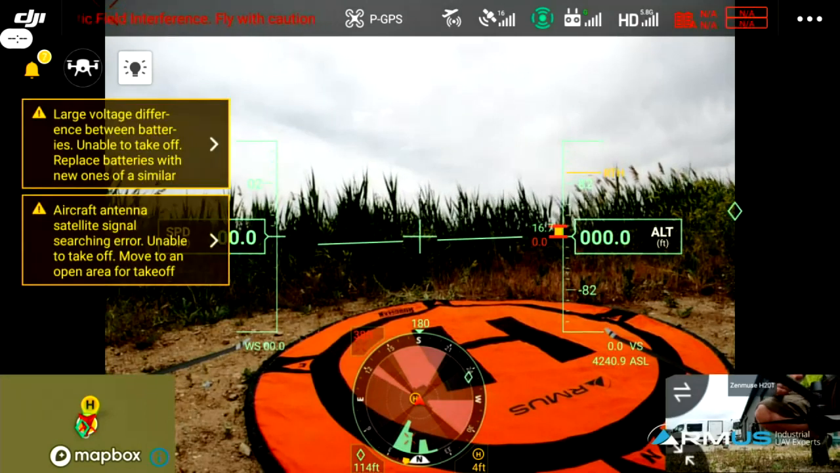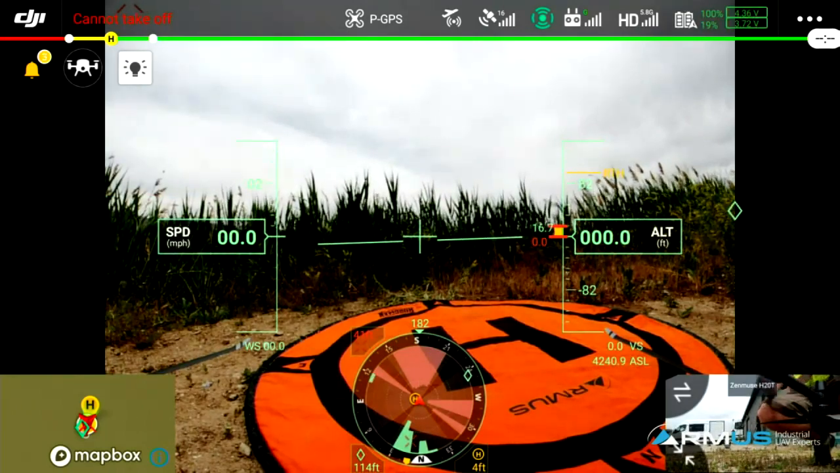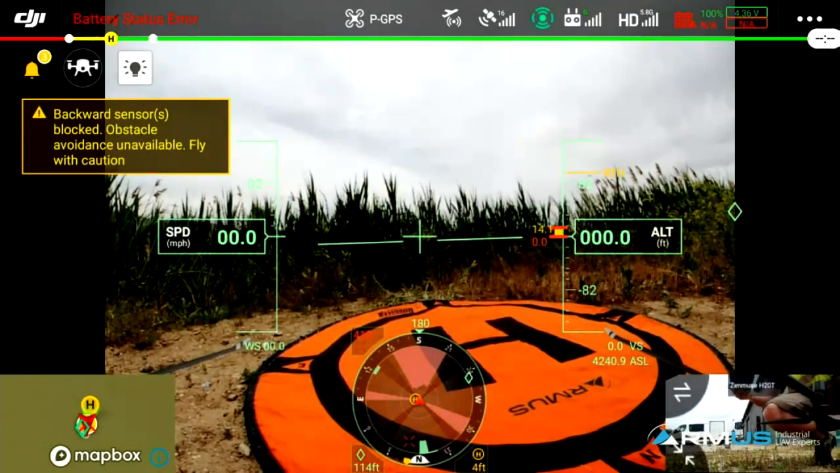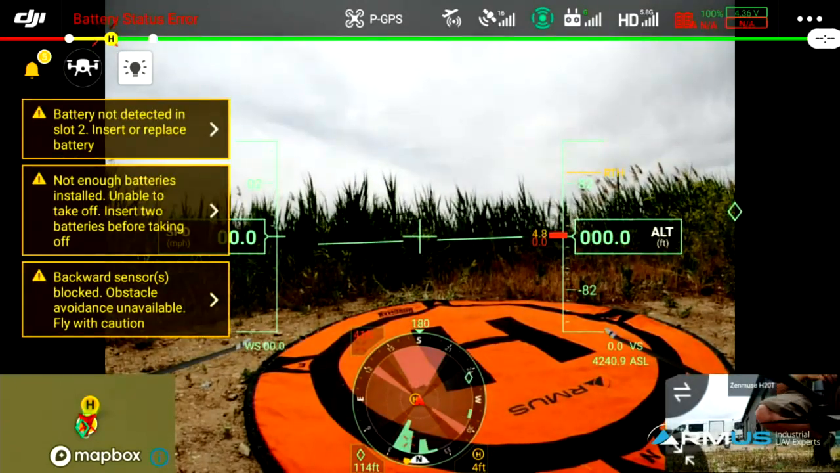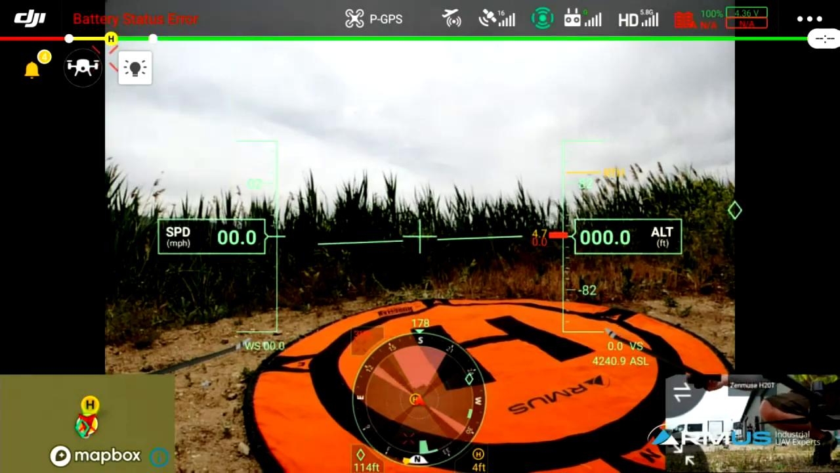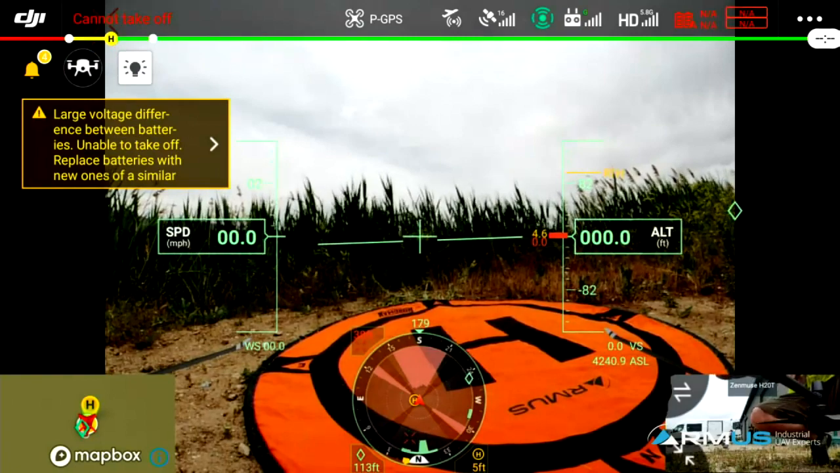We then get an output voltage that says it's different, which totally makes sense because it's a full battery. Then Jake's gonna pull the bad battery out on the right side. Go ahead and put in the good battery on the right side. And you see it's giving us all these warnings and everything else while doing that, which makes sense.